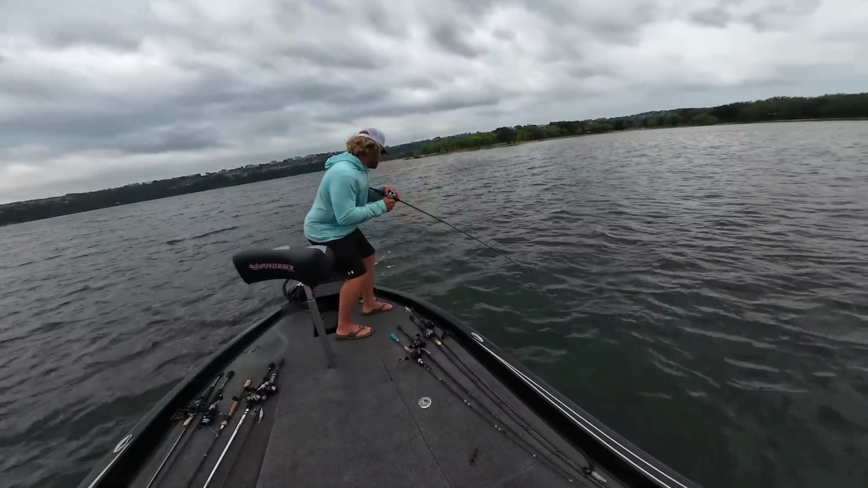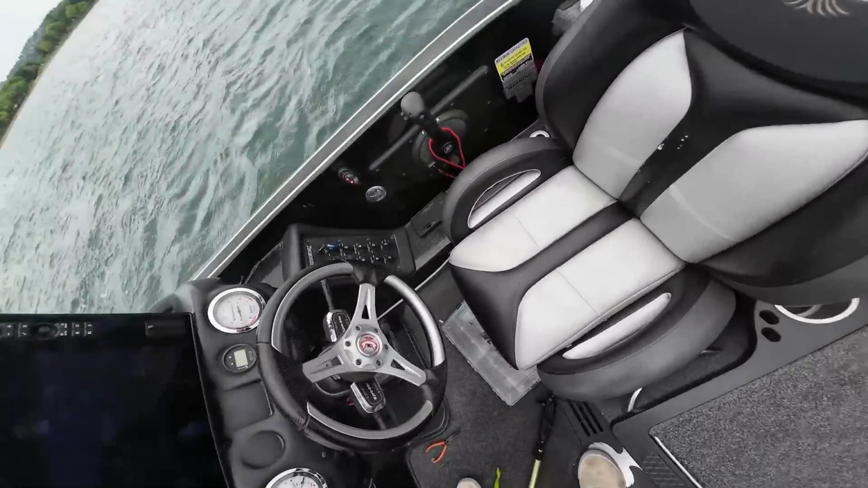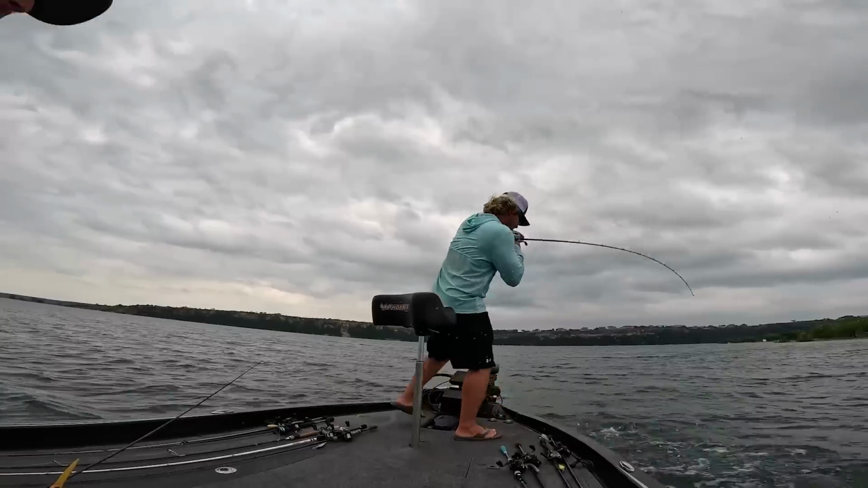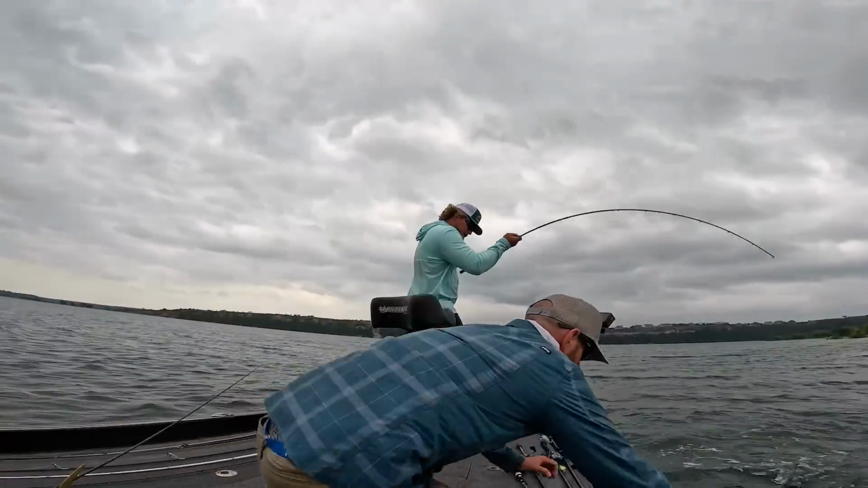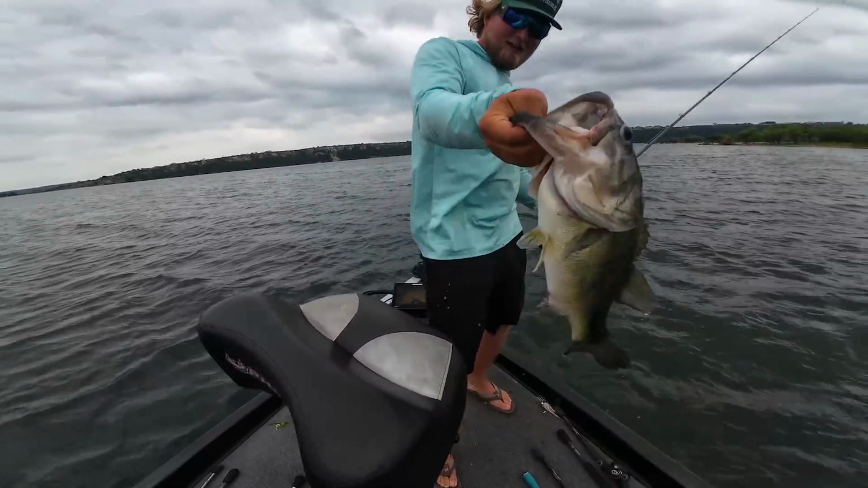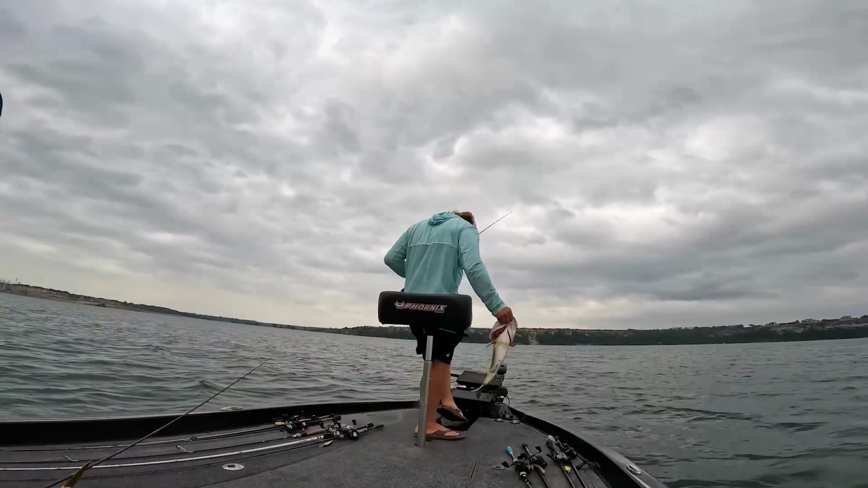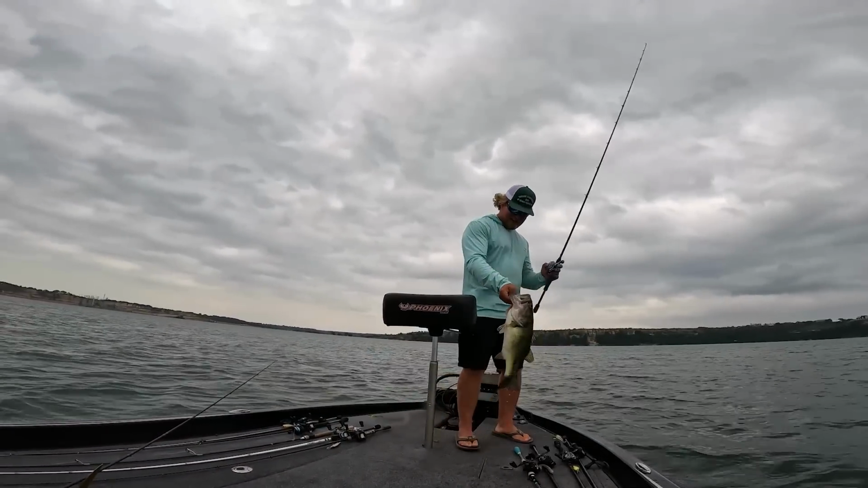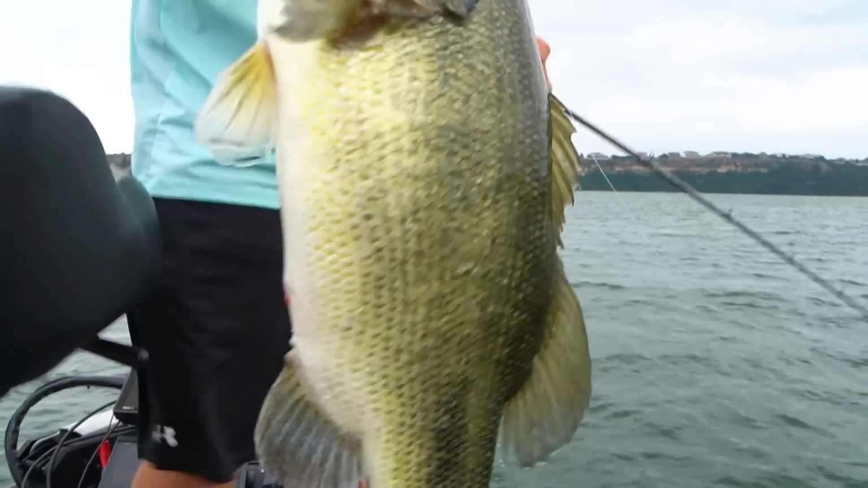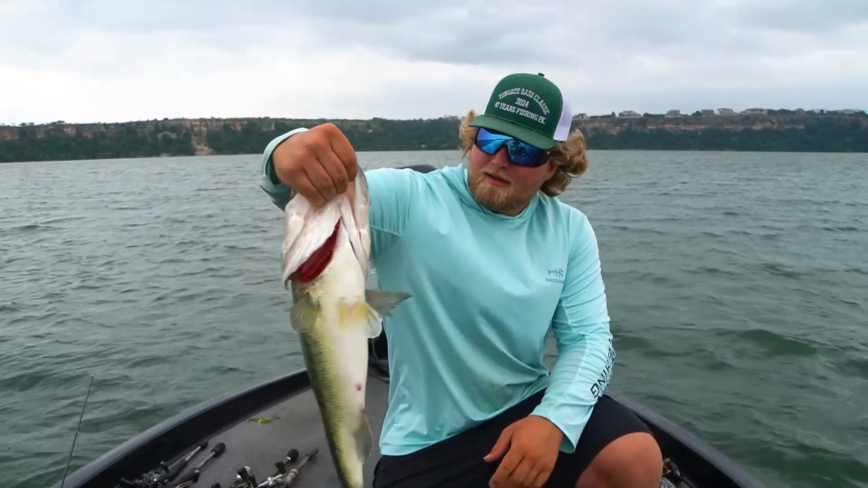Is there a net? Oh, dude. Where's the net? It's under the bottom head, underneath your foot. You want me to just grab him? Yeah. Dude, nice, bro. Oh my God. Now we're talking, bro. That's a fish there, bro. I'm over here retying. He said, oh, he got it that time. Look at that, you guys. Wow. That's a stud. Sick.